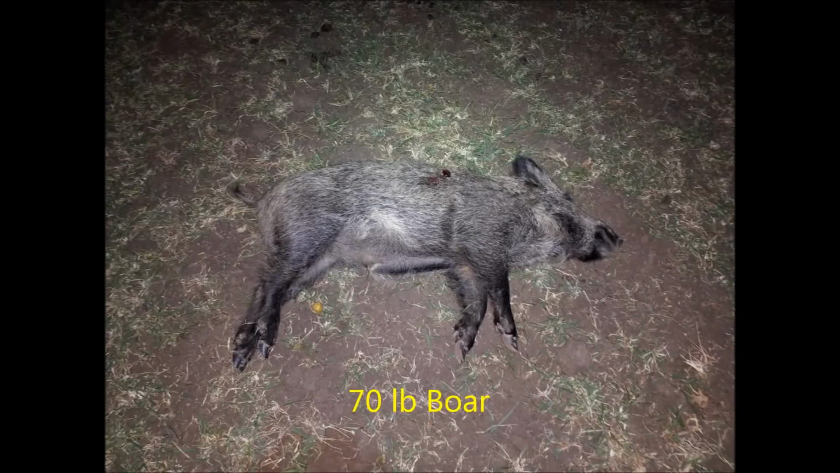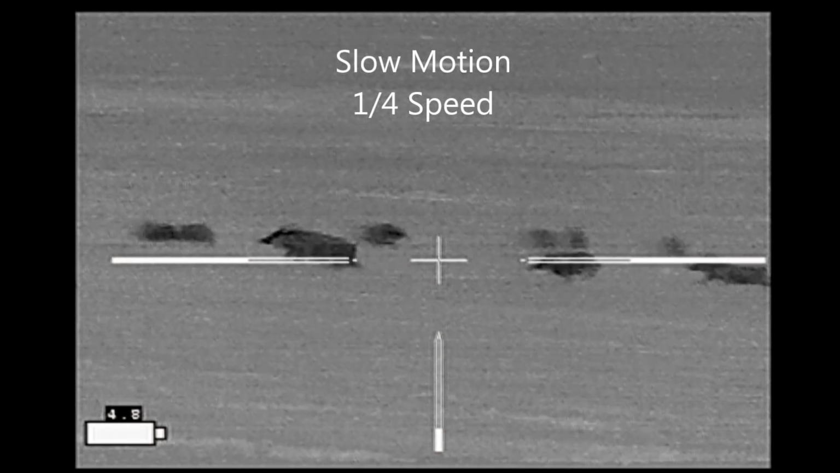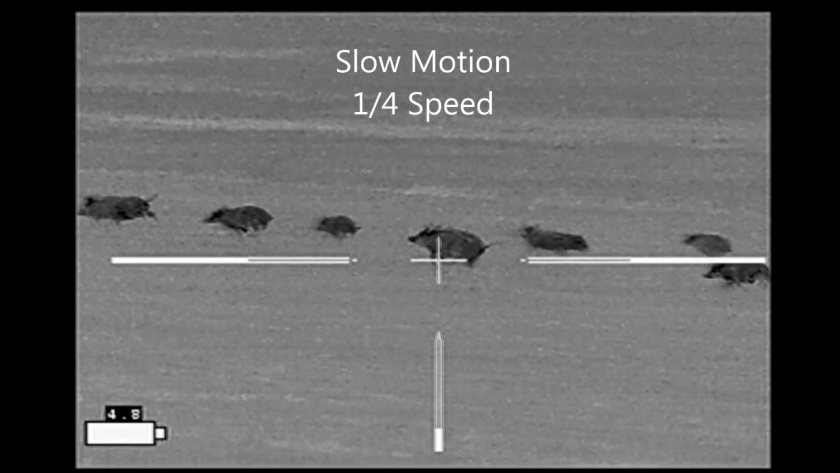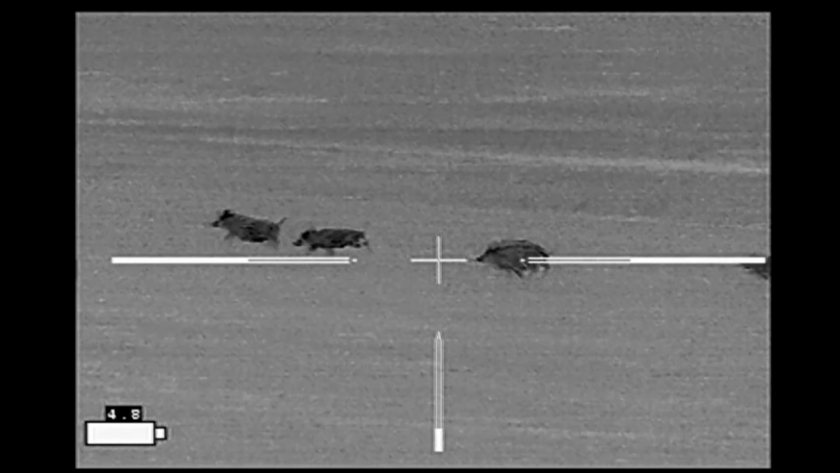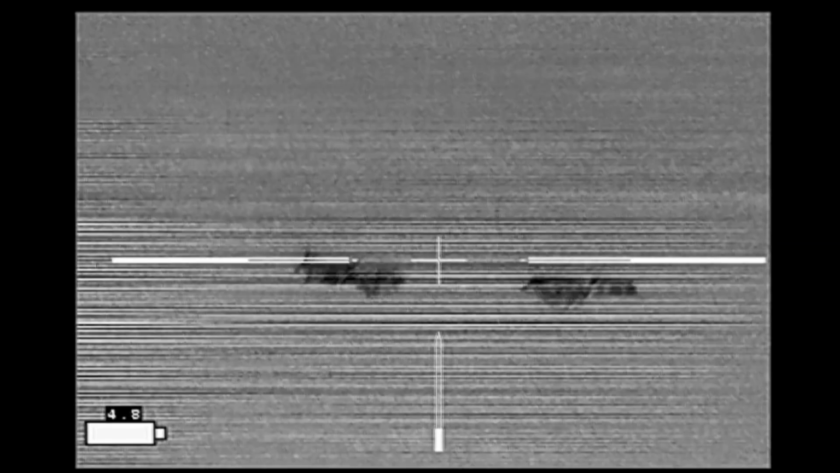And this hog turned out to be a 70-pound boar, and I didn't think the hog that I was shooting was that small. So I decided to take a closer look at the video in slow motion. Here I'm swinging ahead to try to pick up this sow right here. Looks like I've got a good lead on her. And what I don't realize at the time is that behind her is a smaller boar.